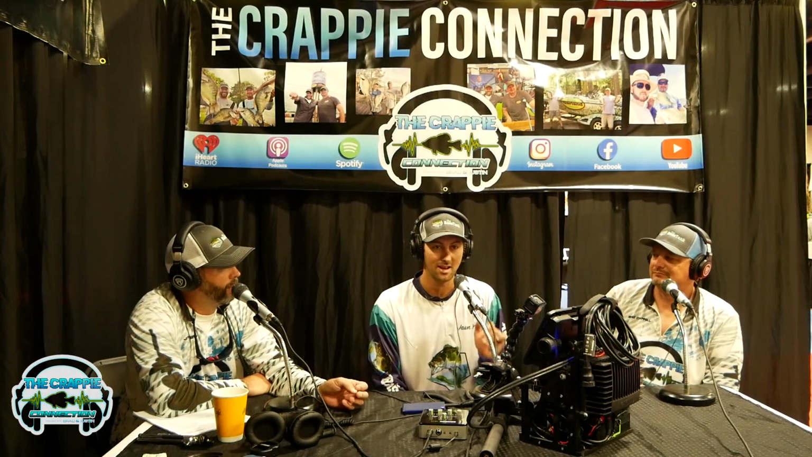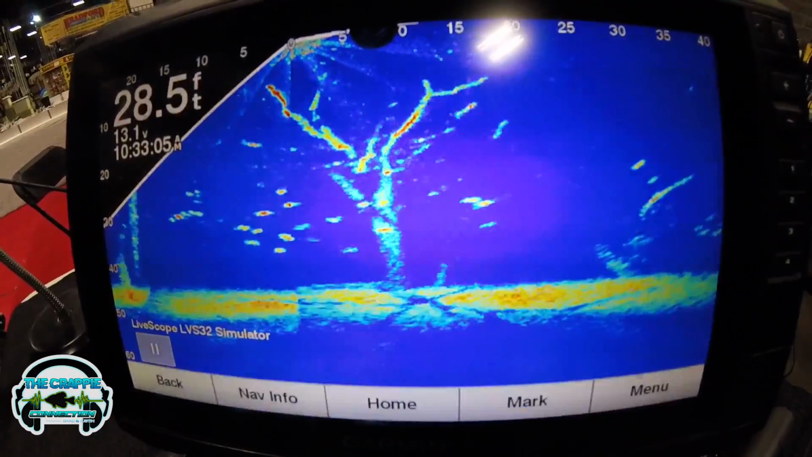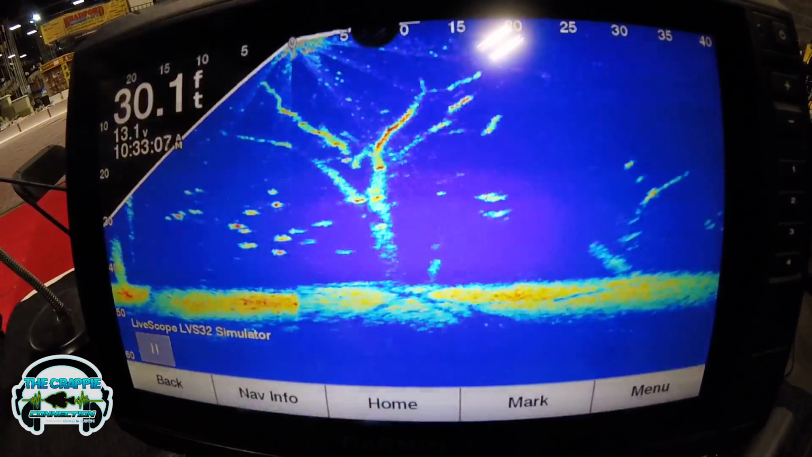Sure. So I'm from Wisconsin, the Land of the North. We do a lot of ice fishing. That's what we like to do. We summer fish basically to buy the time until the lake freezes again. This is the Garmin Livescope setup that I got. I pre-ordered mine 3 months before they ever sold the first one.